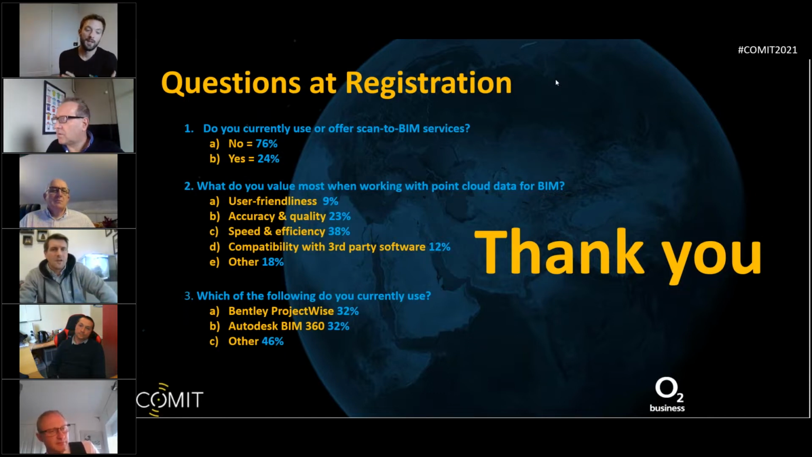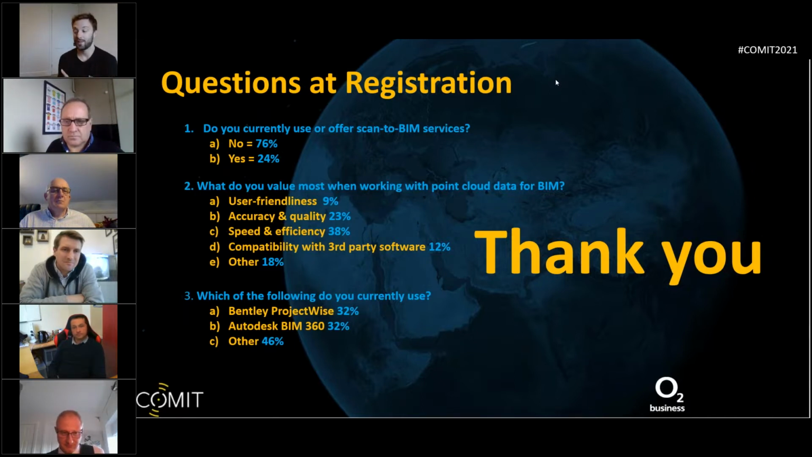Well, I guess I don't think there's anything very surprising, to be honest. Sorry, maybe just to quickly follow on from what Ian mentioned there about being able to capture data very, very quickly and also have accurate data. So you see here for question 2, things that are particularly important: speed and efficiency, as well as accuracy and quality.